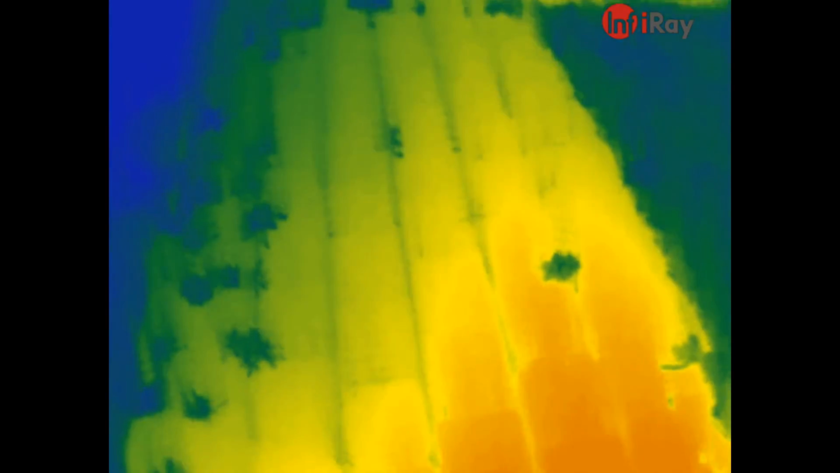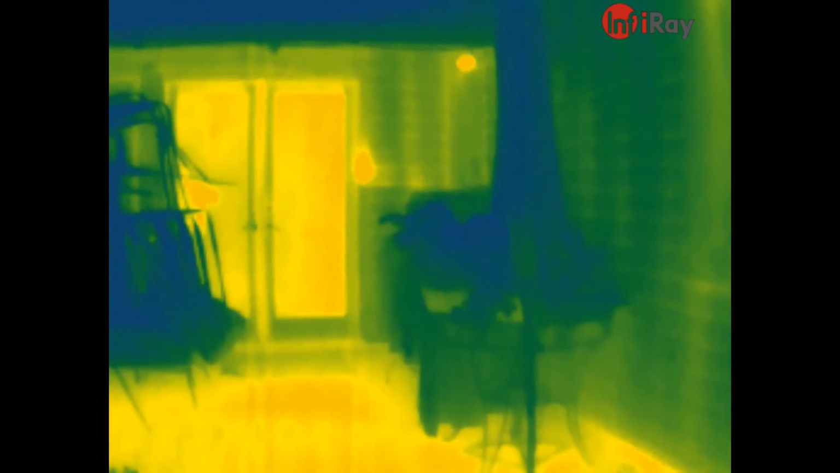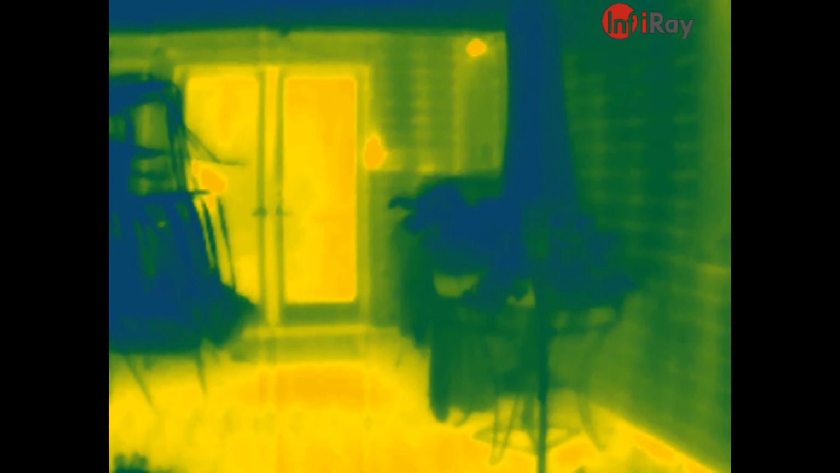You can definitely see the details are much better when you look in a black and white mode as opposed to a color mode. You can see my infrared cameras. You can see the infrared emitters. You can see the two cameras.